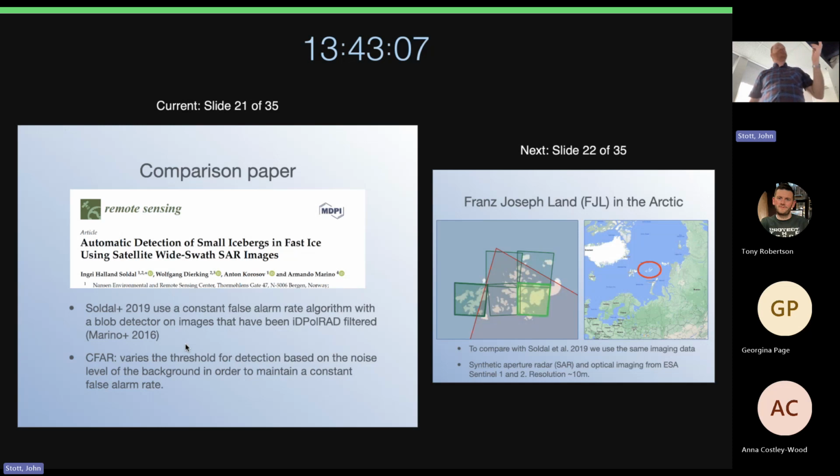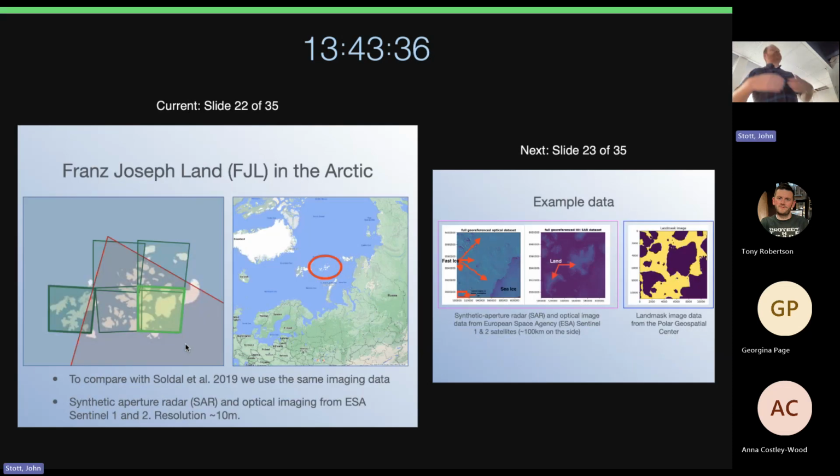We based it on a paper that Armando was an author on, which is Soldal 2019, which used a CFAR, constant false alarm rate algorithm with a blob detector on images that have been iDPolRAD filtered. I'll show you that in a minute. And CFAR varies the threshold for detection of icebergs based on the noise level of the background in order to maintain a constant false alarm rate. Is that correct? That's my understanding of it. Yeah. So we thought instead of using CFAR, we would use AI on this.